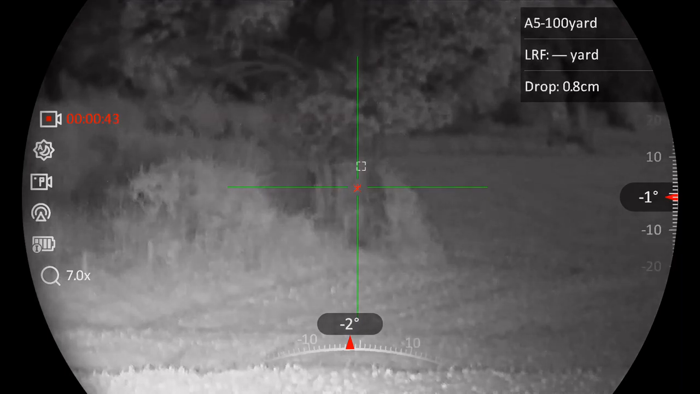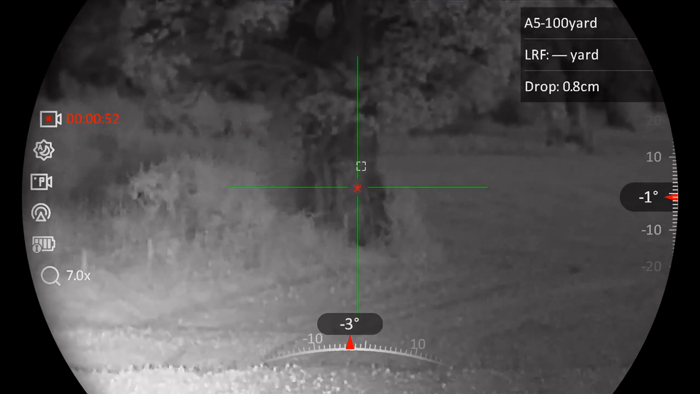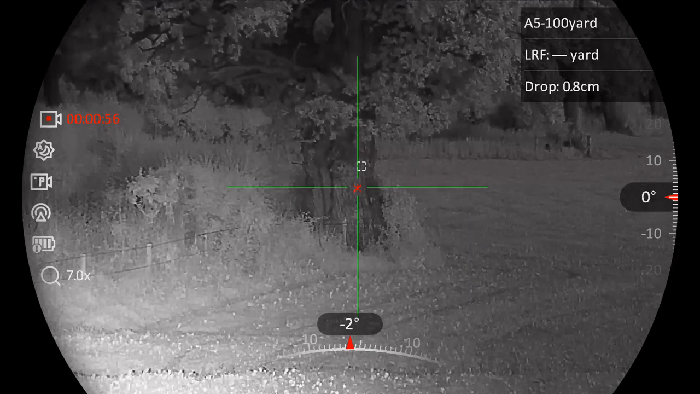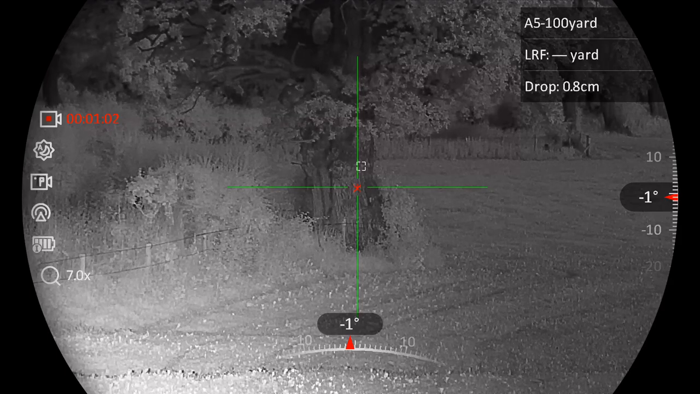So that's using the OneLeaf IR. I'll just try and focus that a little bit better if I can. That's better. Now that works quite well. That's working very well with the OneLeaf IR. I'm just going to compare the two now and see which one looks the best.